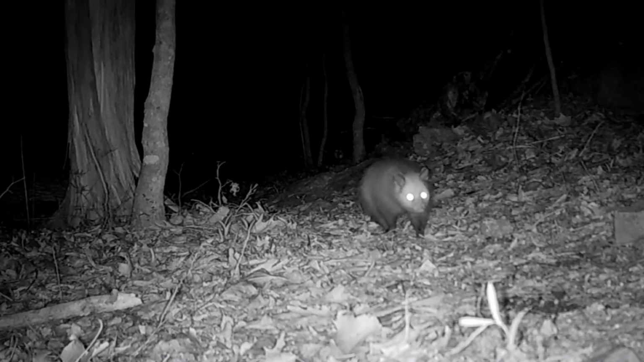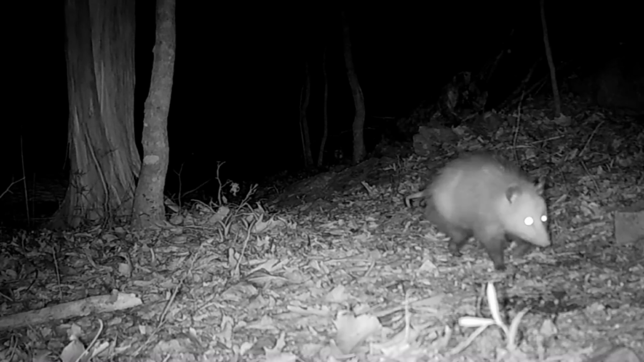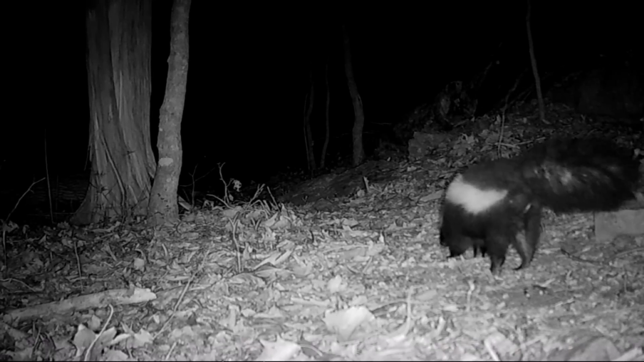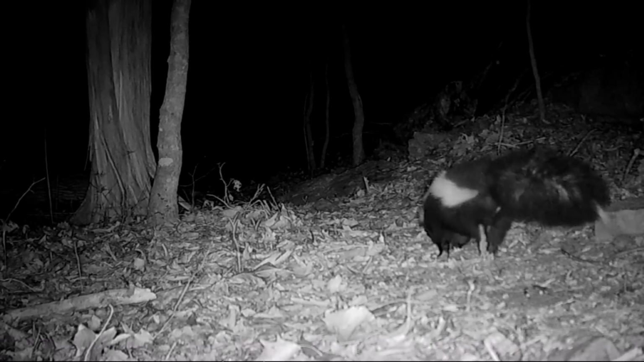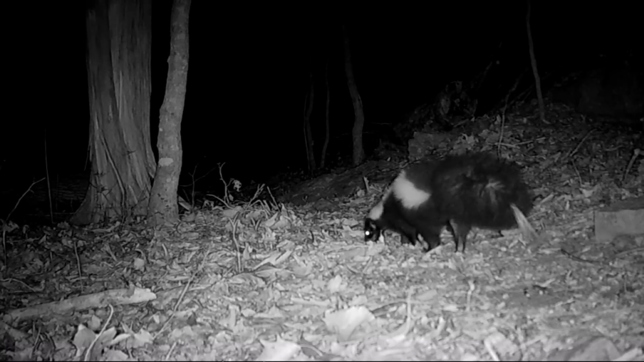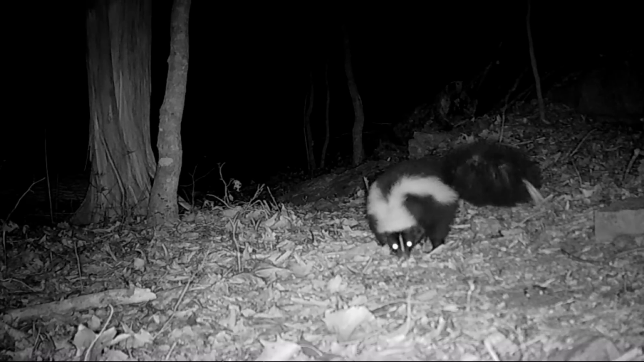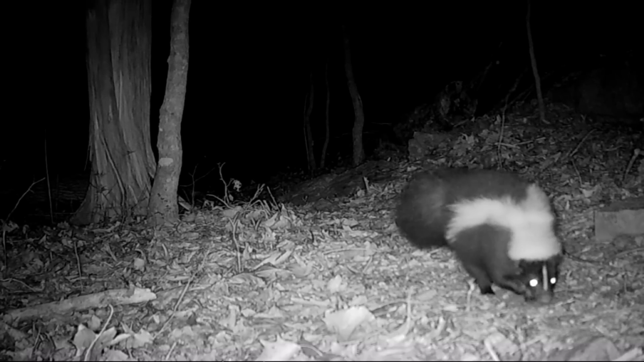And up on the ridge, there's a possum moving through. And a skunk. These little animals, they got their own thing they've got to do. They live hard and short lives, though.